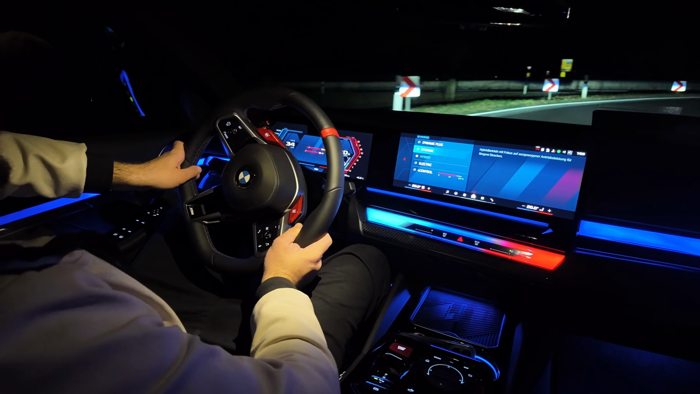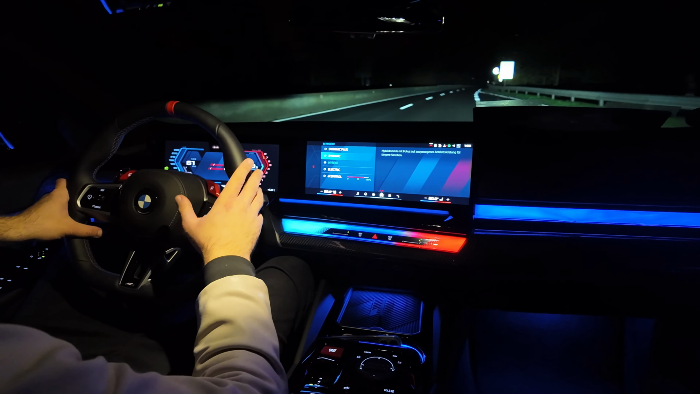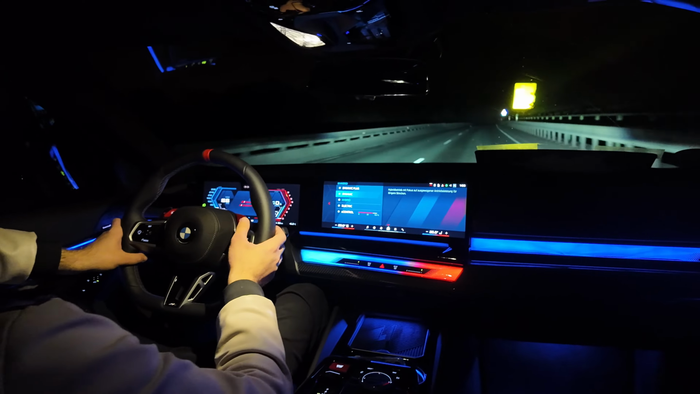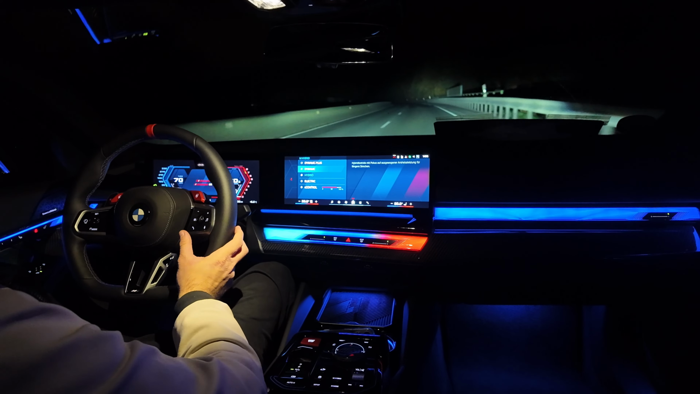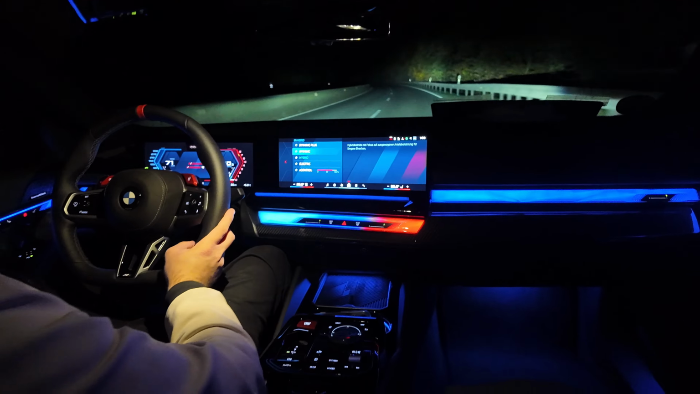BMW improved the steering a lot. The F90 is technically a light car with 1.8, 1.9 tons, not 2.4 like this one. But it just didn't feel like a sporty car. It felt sporty, but in the CS it felt like a Porsche 911. But on the normal cars, it still felt heavy.